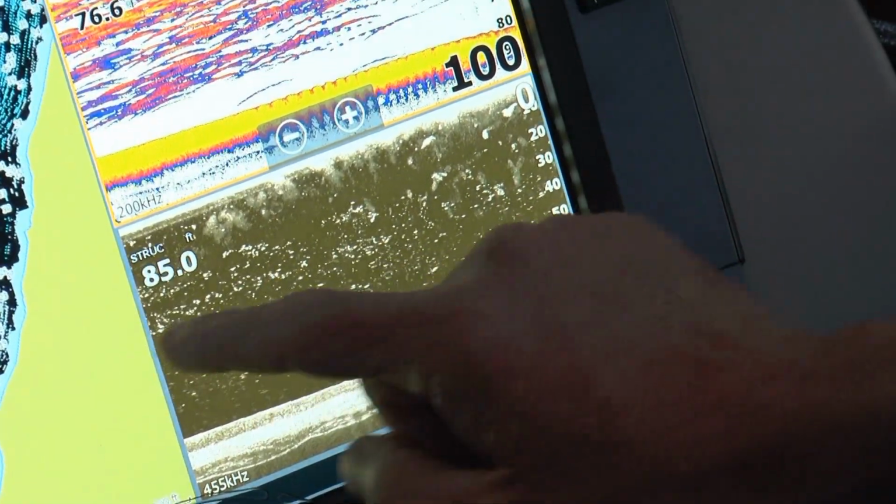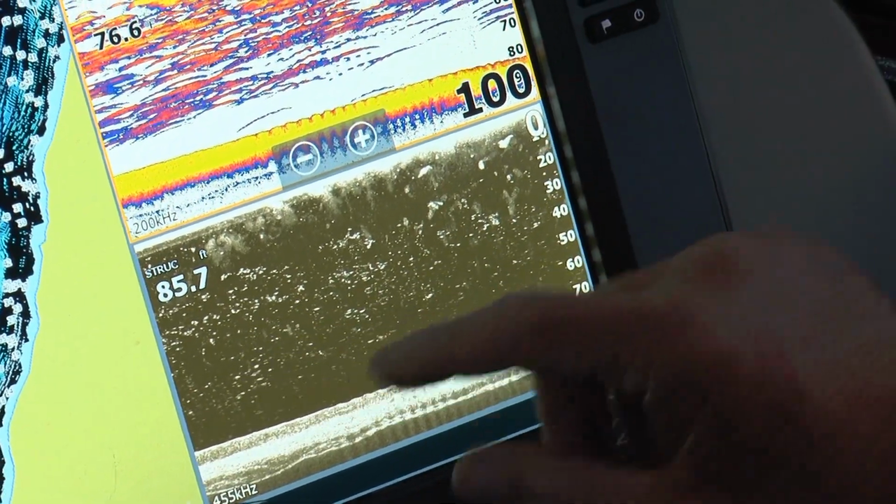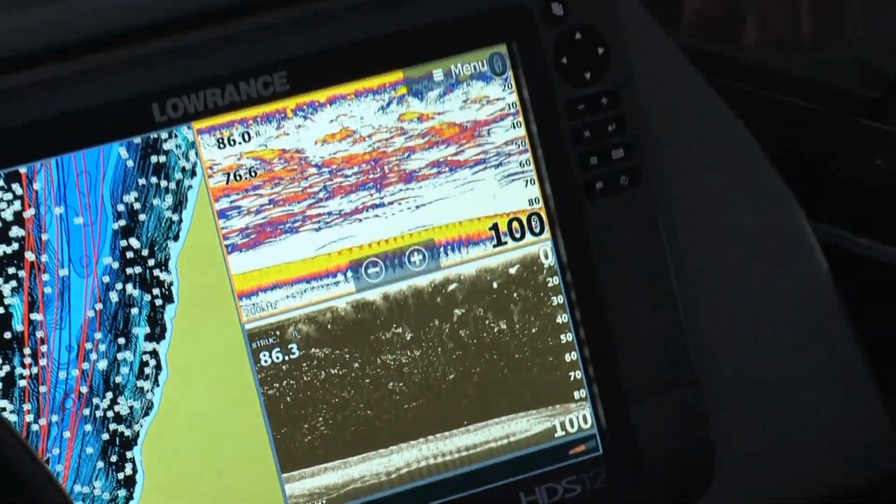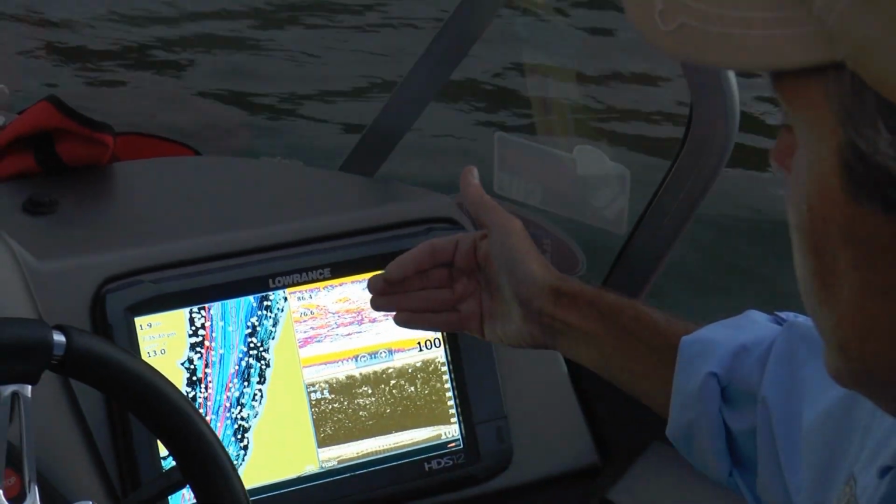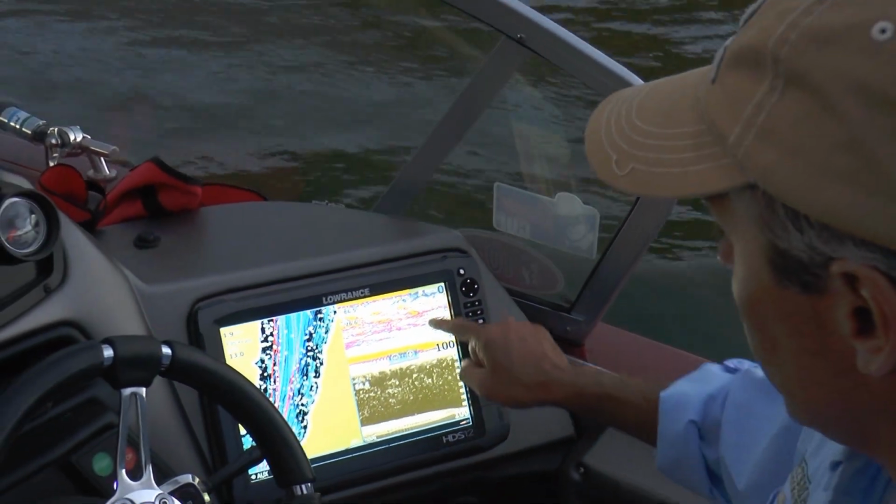Earlier in the day, they're all locked at a certain depth range and they're holding right there. As it gets on to evening, as you can see it's doing here, they will release and they'll spread out through the whole water column. They'll come up real close to the surface. You'll see them up in here with some of these shad.